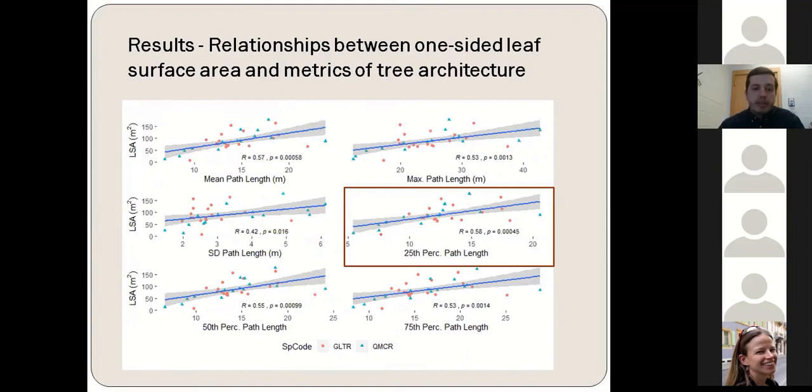Now here you see the correlations between the leaf surface area of the trees and the structural metrics of the trees. So we found that the strongest correlation was between the leaf surface area and the 25th percentile of the path length. The 25th percentile of the path length is actually the frequency of the shortest path length from the base of a tree to its branch tip, which indicates that as the crown length of the tree increases, its leaf surface area also increases.